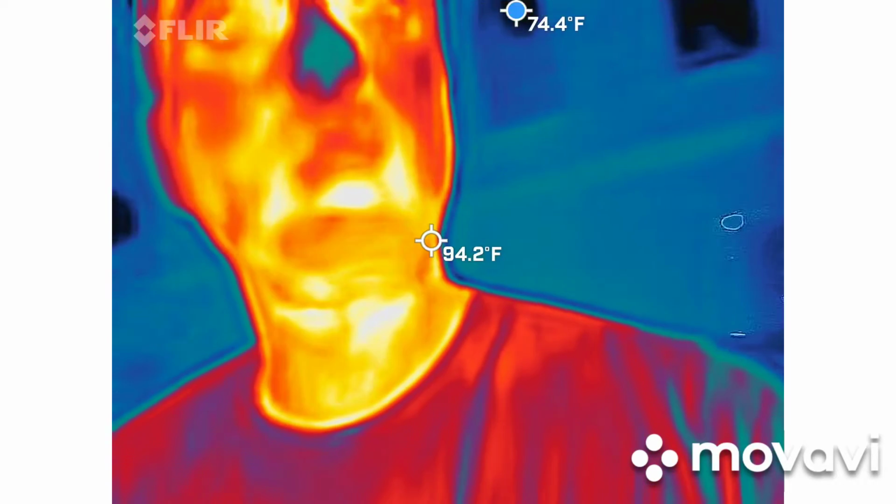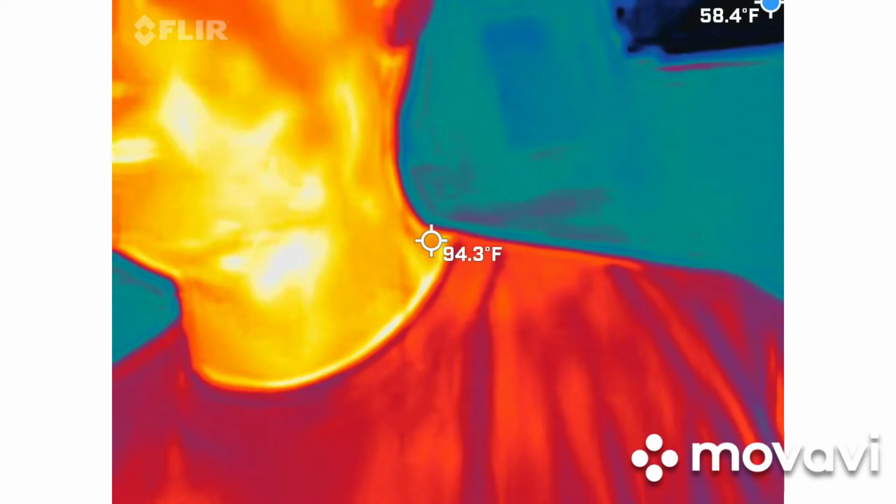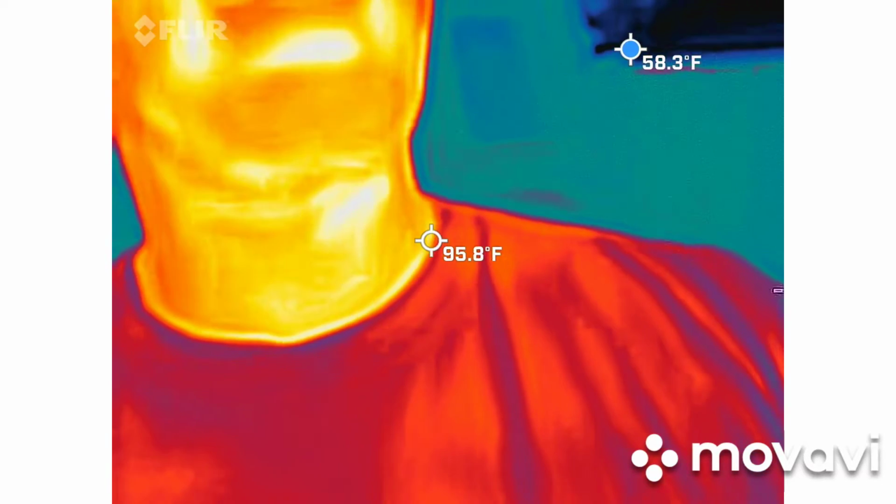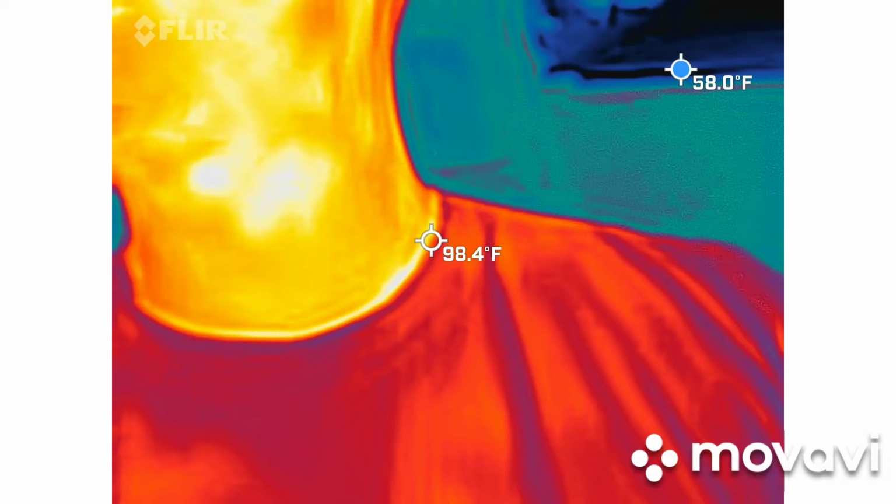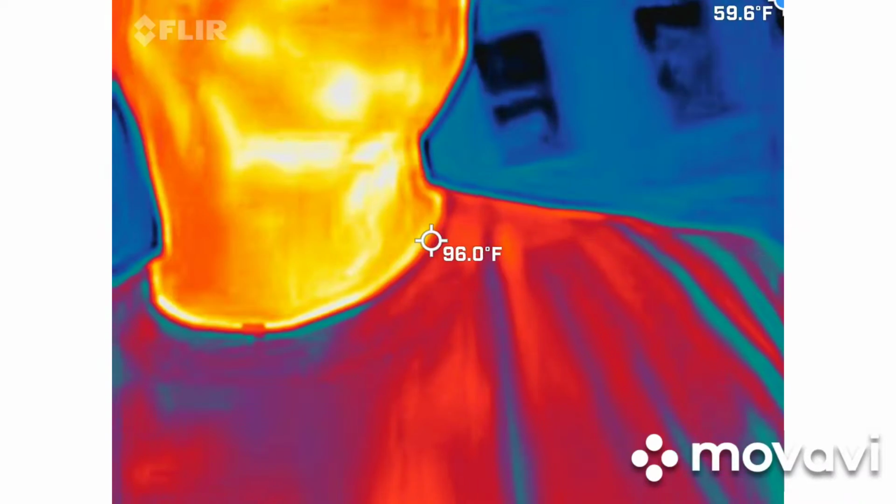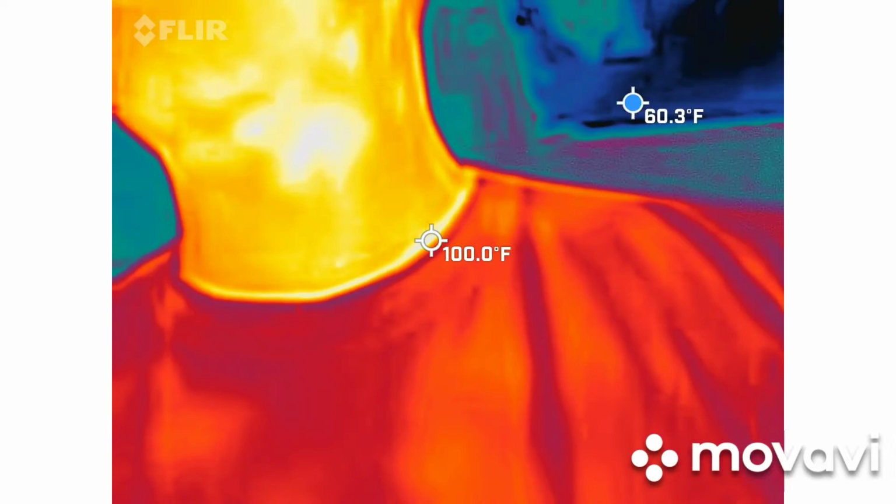So with that said, we're going to be looking for those blue and black spots to move on their own. So when that happens, obviously, we're going to have a blue dot that bounces around the screen. That's going to always give us the coldest spot in the screen at that particular time. So we're going to be kind of watching for that. This does record video and audio.